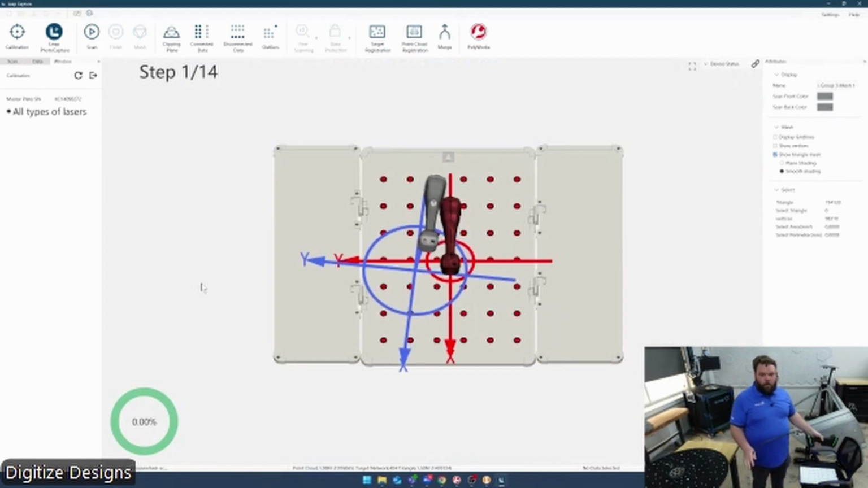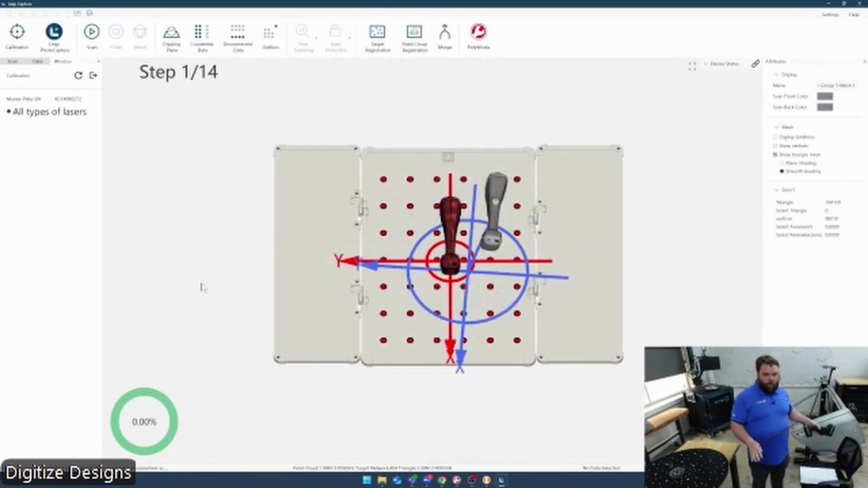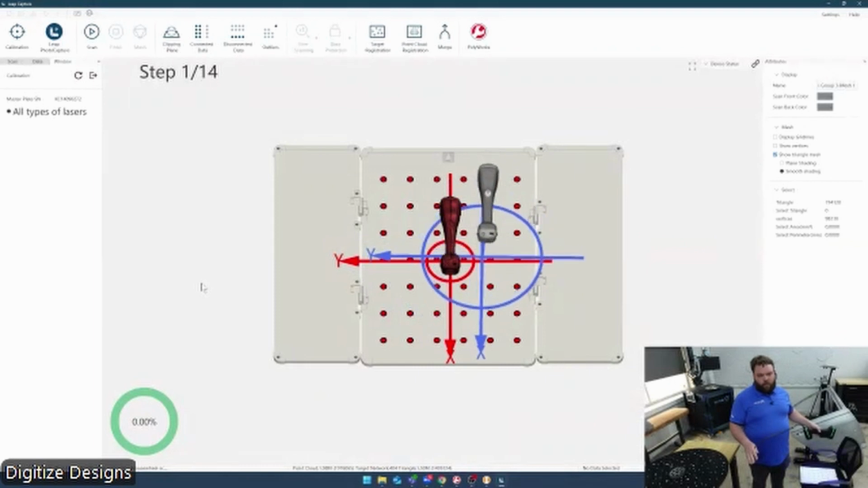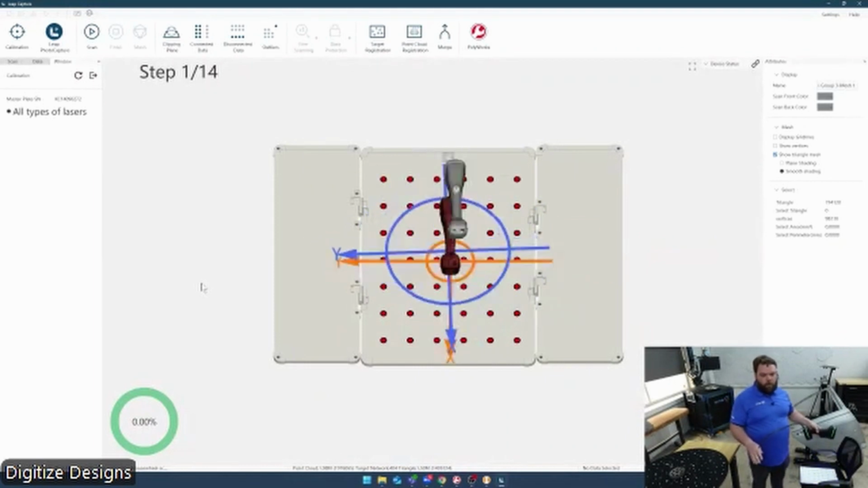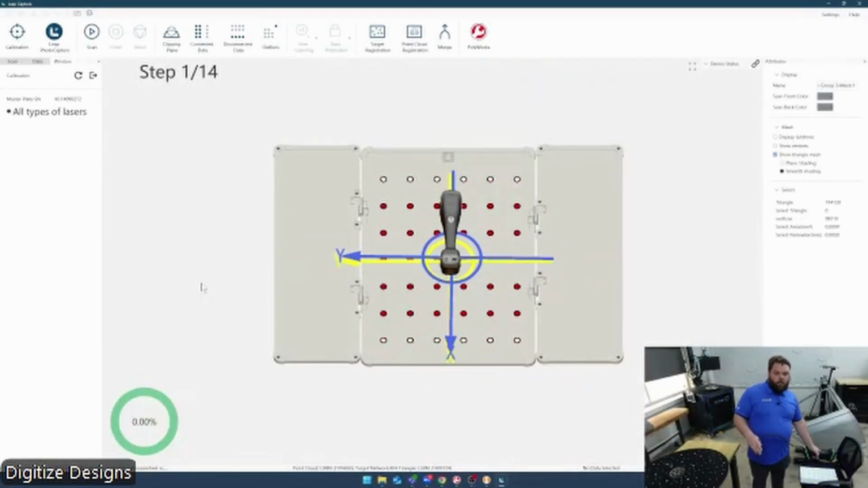point it at the board, and once you have it in the right area, it'll show you these two images. The gray one is my actual scanner position. The other one is my target position. I've also got the little crosshair and circle. The circle shows me how far away I am, and the crosshair shows me what I'm pointing at. Just got to line that stuff up, and until the target turns green, hold it there for just a second. And then that's one step complete.